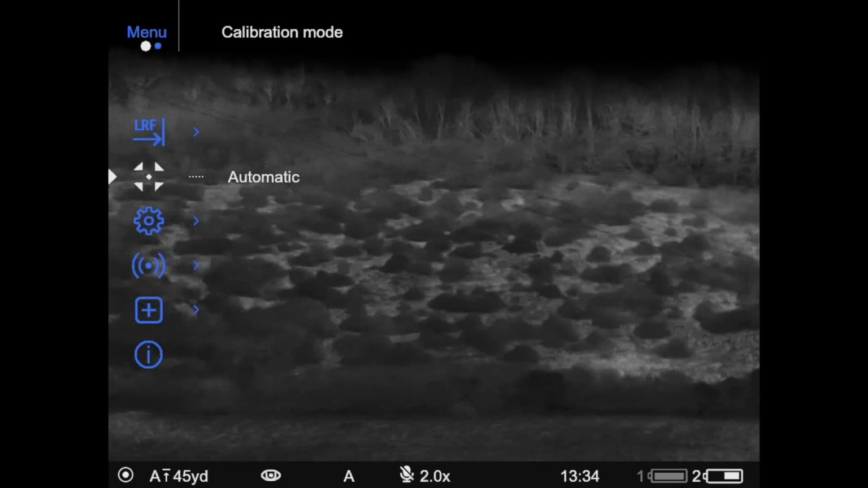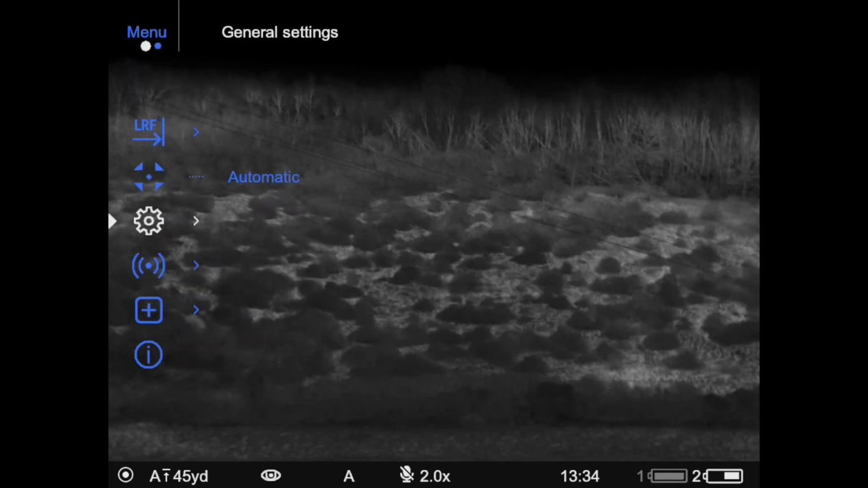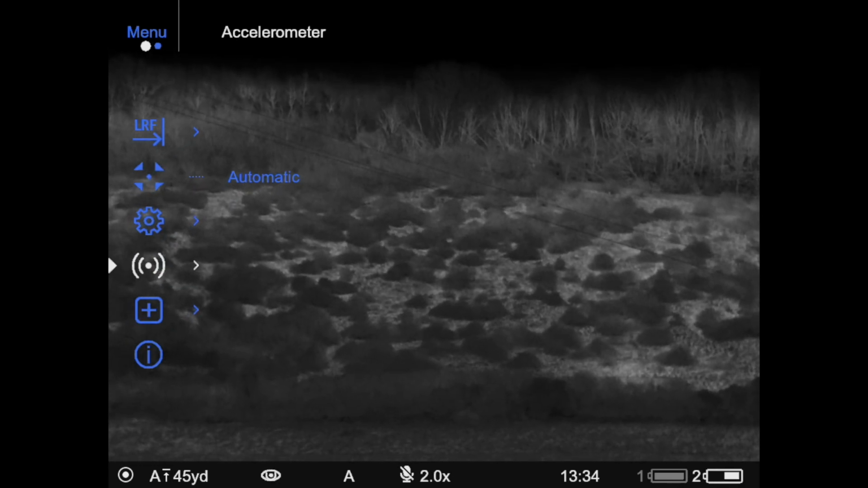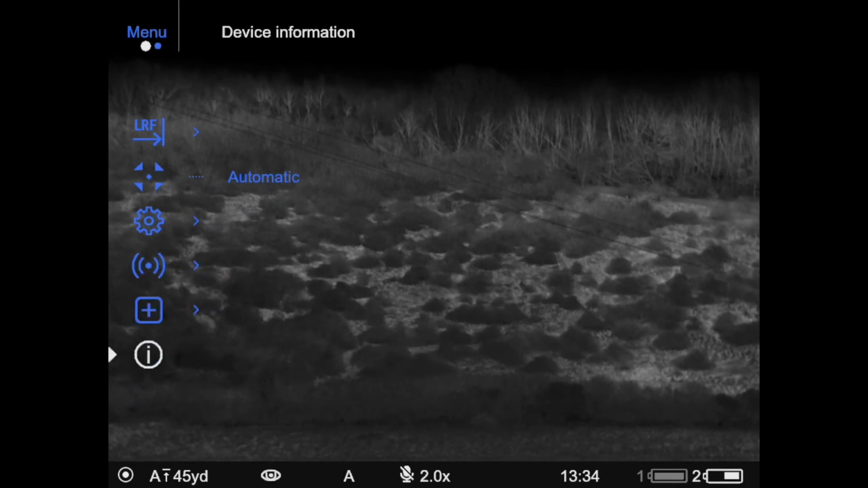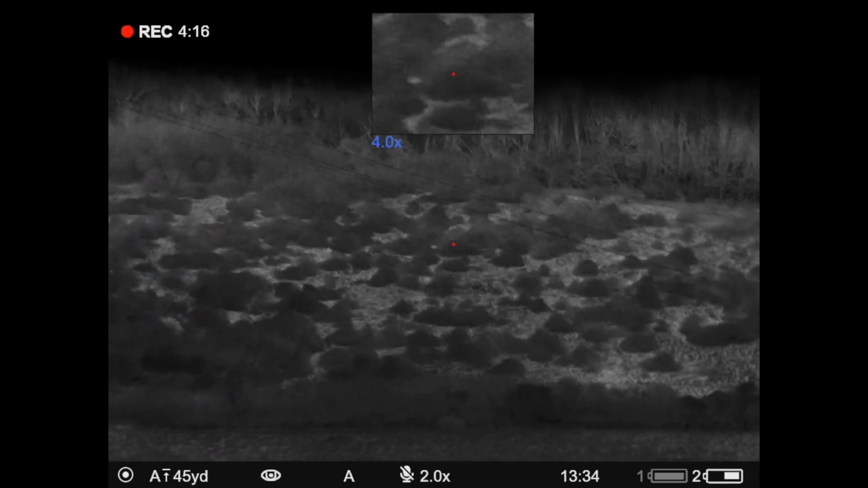Into calibration mode, you can have it on automatic, semi-automatic or manual. That's how it calibrates the image. General settings like time and date and units and stuff like that. You can turn the accelerometer on and off. And you can repair defective pixels and look at your information.